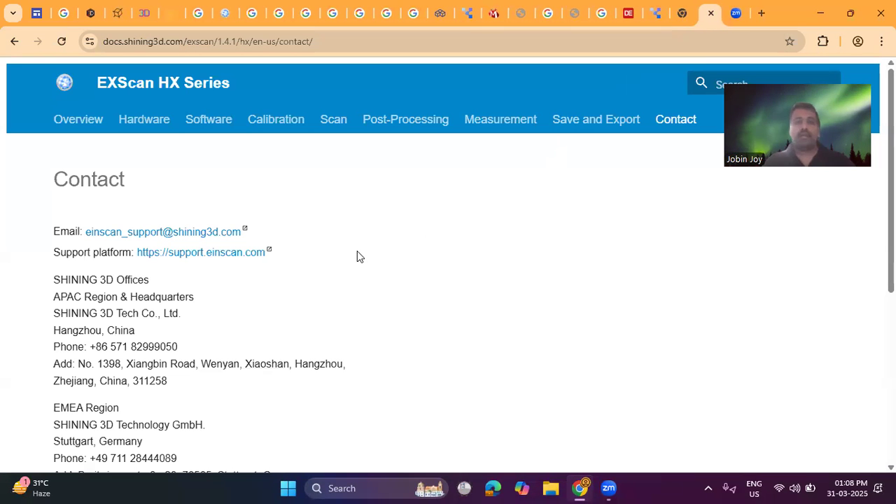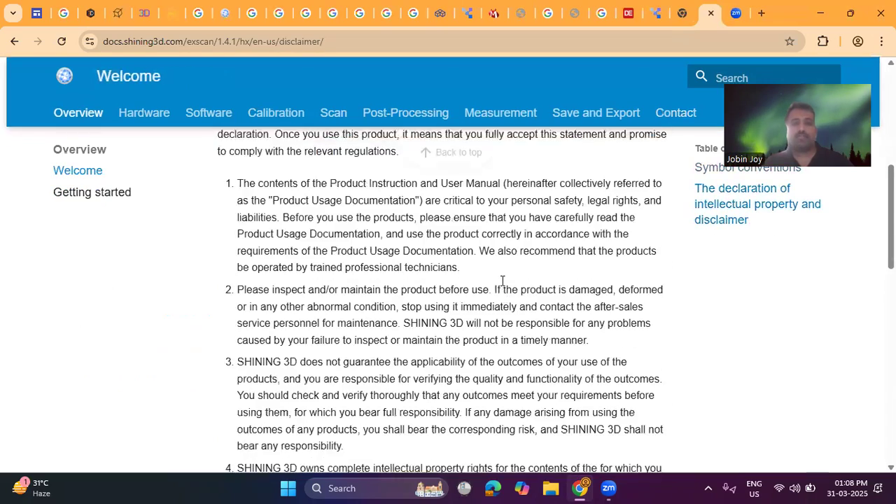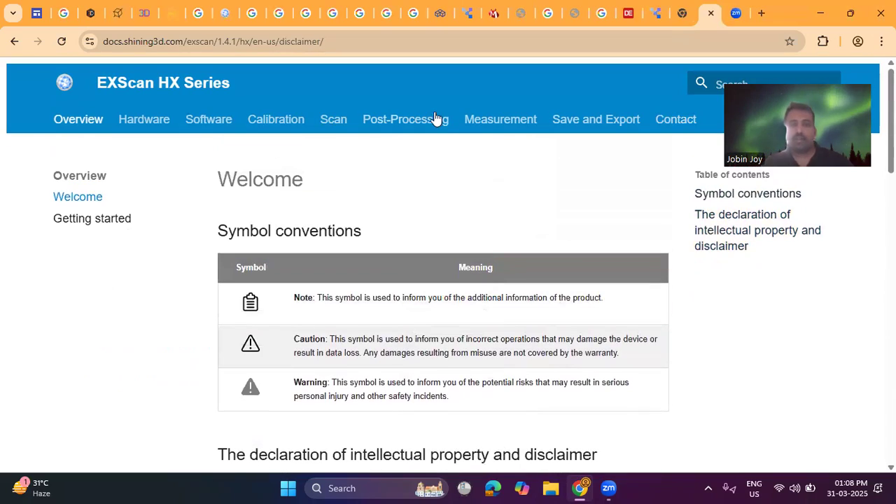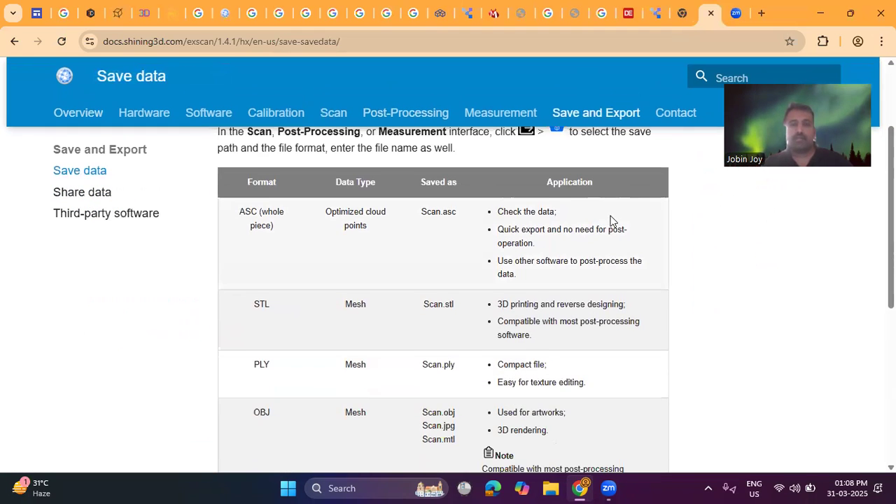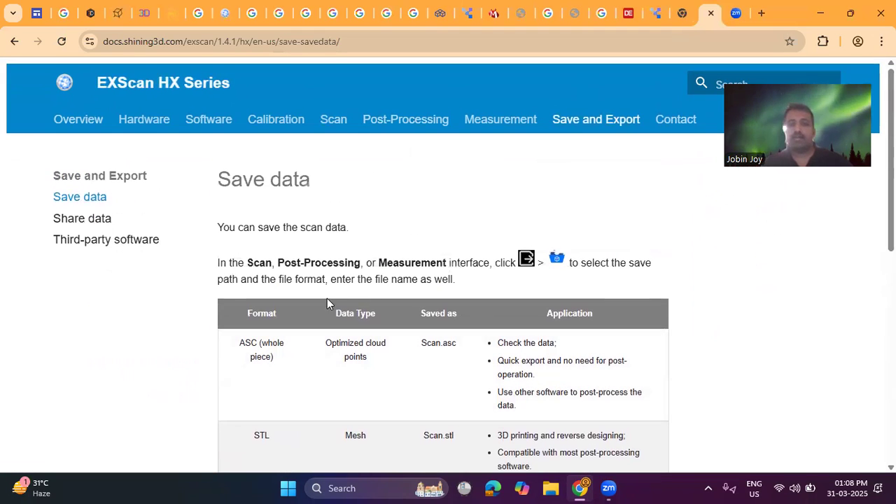So this is the website related to the Shining 3D scanner. We will get more information from this. For example, once we finish the scanning process, we can scan it.